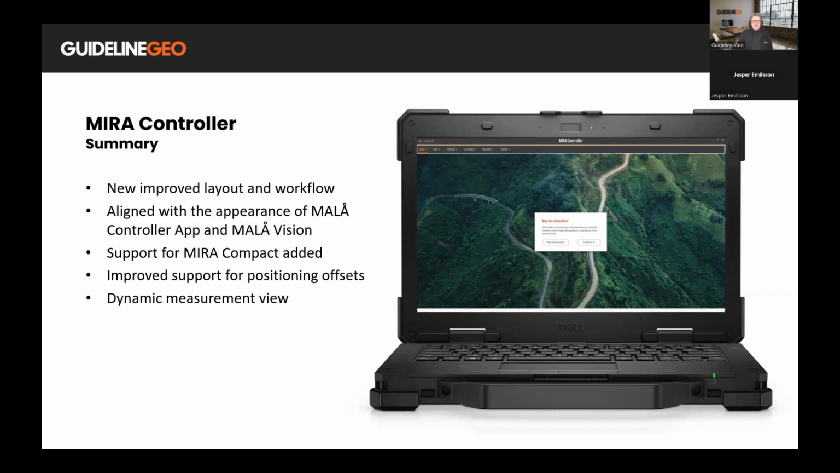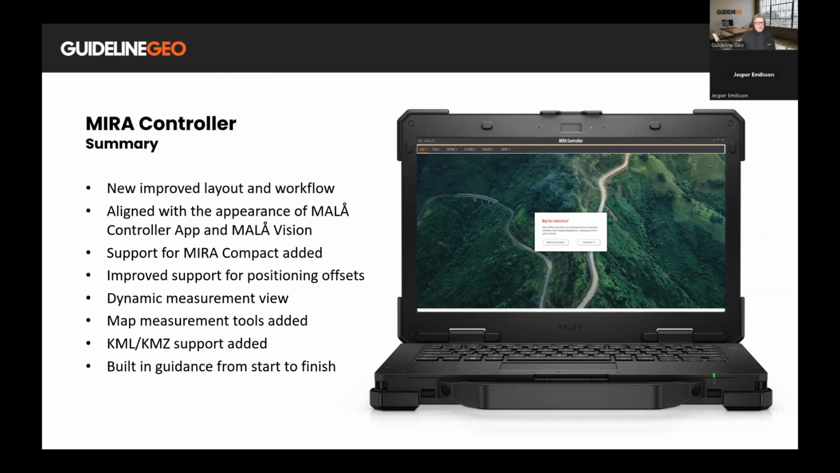We have added a dynamic measurement view, some map measurement tools added, support for KML and KMZ files, which can be uploaded and used as backgrounds to your surveys. And of course, built-in guidance from start to finish. We want you to succeed, and we are suggesting settings based on your input that we think will make this easier for you.